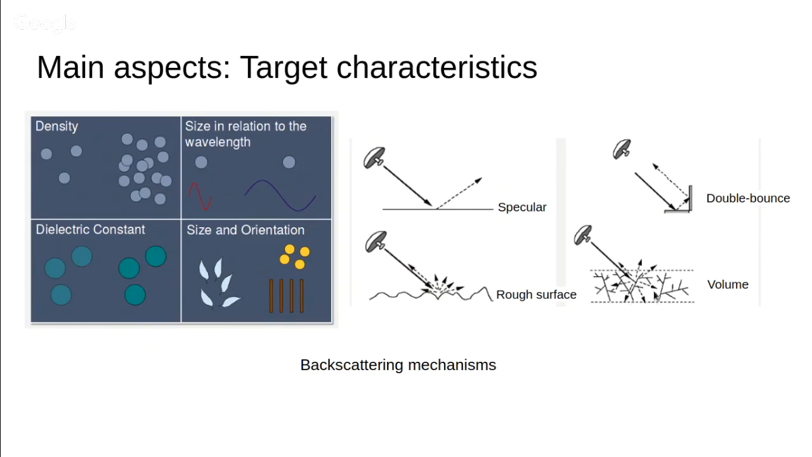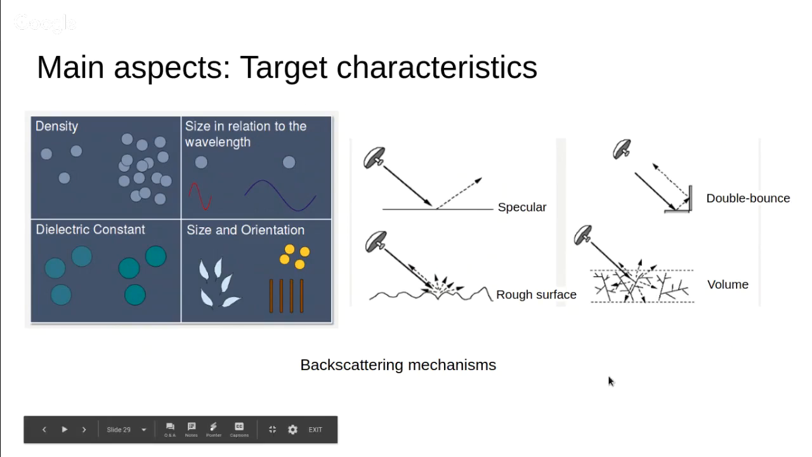In some cases, the signal will penetrate deep into the target, and depending on the structure of the target, it will scatter multiple times within the target itself, and then some of it will come out and come back into the sensor, and that's volume scattering. These are the four main kinds of scattering that you might encounter at surfaces on the ground.